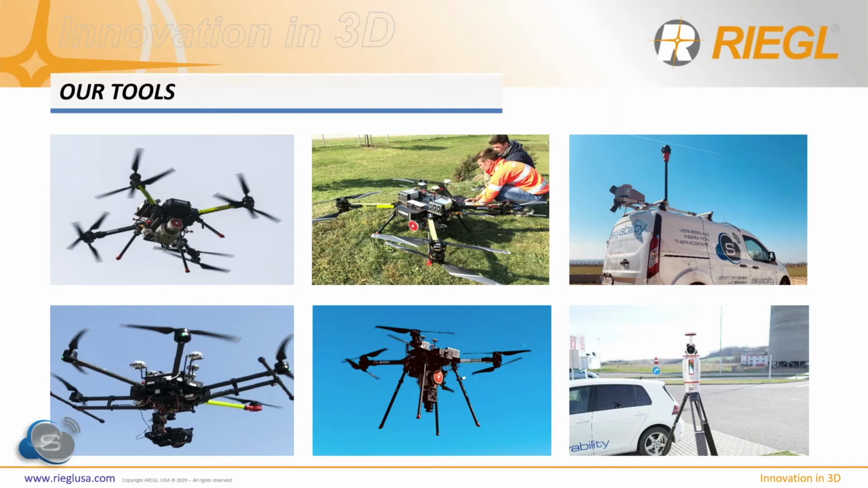In combination with the RIEGL VZ400 EDA, we are best equipped to also go indoors or underground. To also collect the bottom of a road bridge, it is our first solution. All in combination with cameras, we can do many challenging documentations.